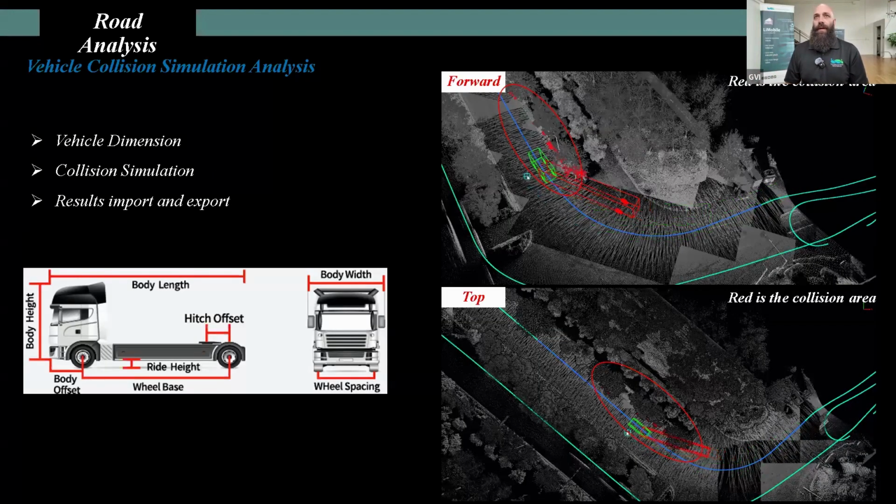Again, as mentioned earlier, the road analysis for collision simulation. So it can input the vehicle dimensions, run a collision simulation, and create a report that is based on the results for your specific need case, which makes it very fine-tuned and extremely usable for any user who has collected data.